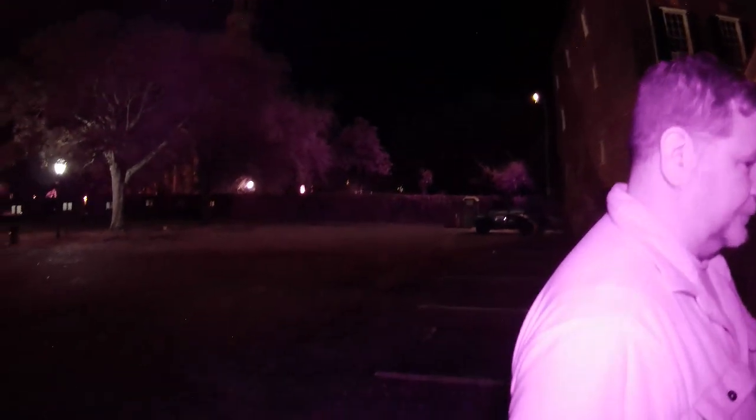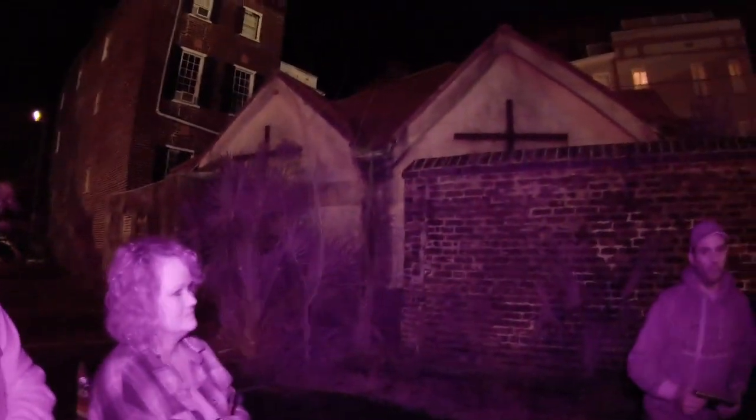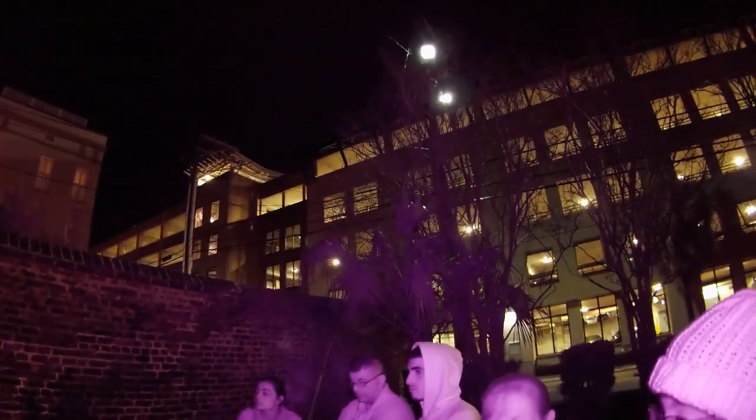The next space we're going to go to is about 2.5 blocks from here. So again, video cameras. We're going to be passing by a very cool cemetery where I caught those weird cold anomalies. That's the circular church. So if you want to get some footage in there, I'm not going to stop. So just kind of get it as we're moving along because it is 2.5 blocks away.